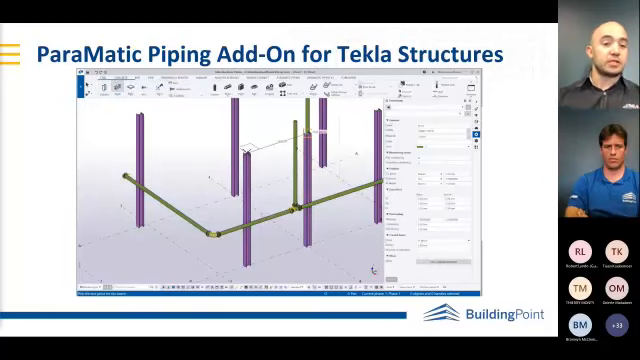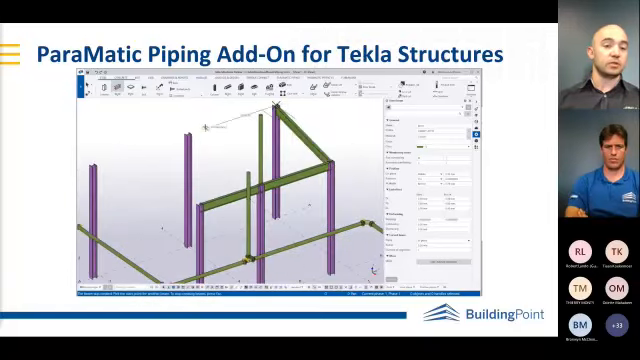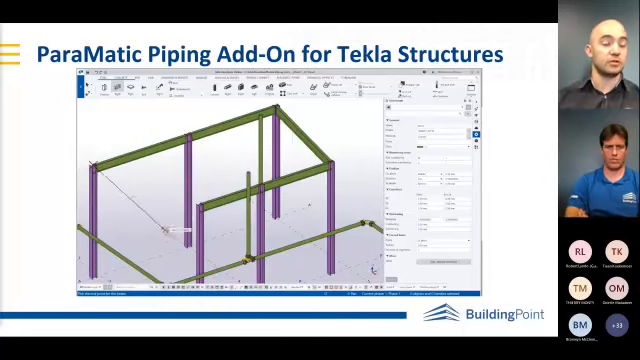Now, the rest of this demo is a little bit more about Tekla Structures. So you can see it's very easy to model and generate a constructible BIM model using the user interface.